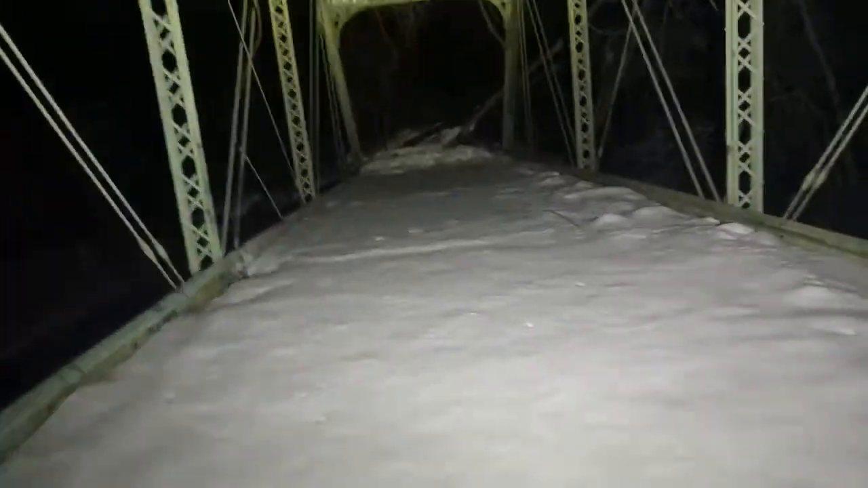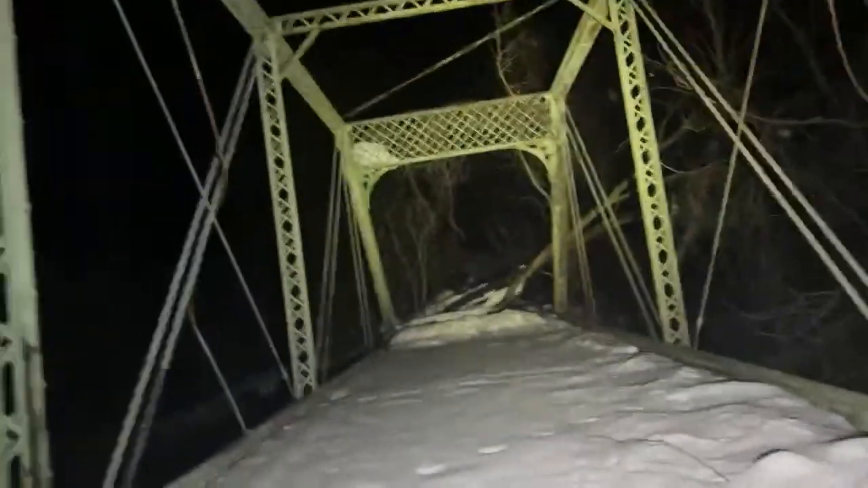Okay, so we got some animal tracks here, and then that looks like something that fell off the top of the bridge. Okay, so remember when we get to this other side, first of all, it is so heavy with the natural gas smell. It's nerving, very nerving. Most of the graffiti's covered up, so can't make fun of our graffiti artists. Something I love to do.